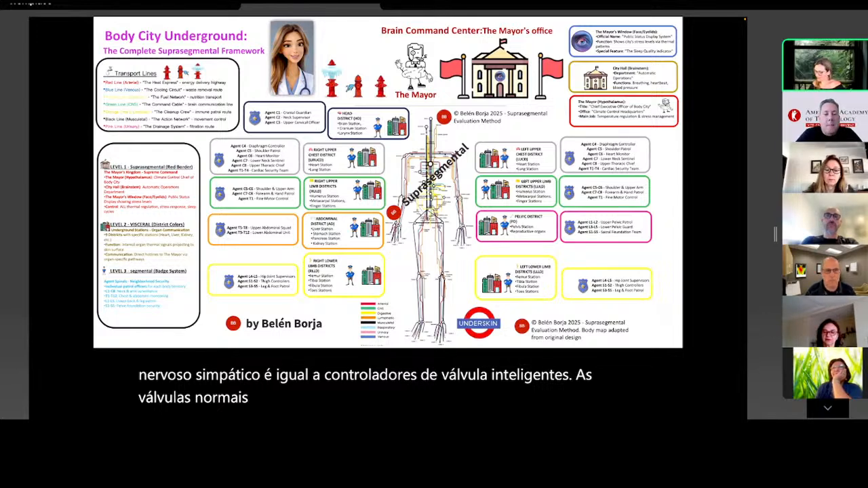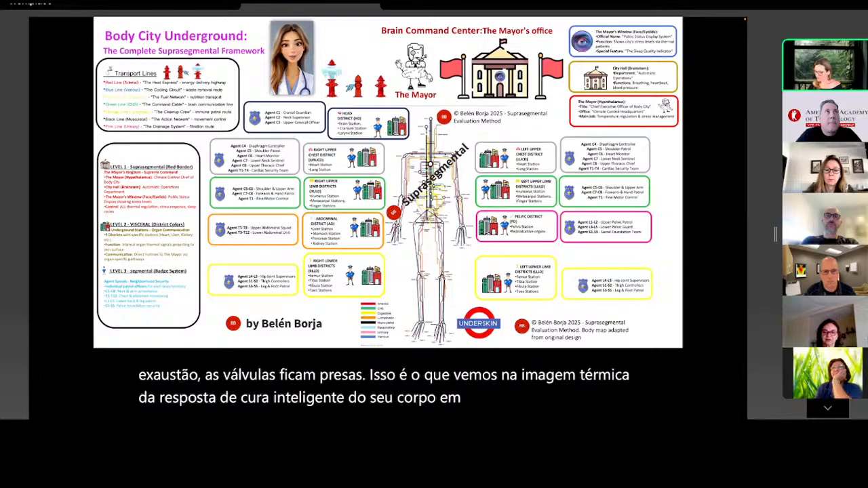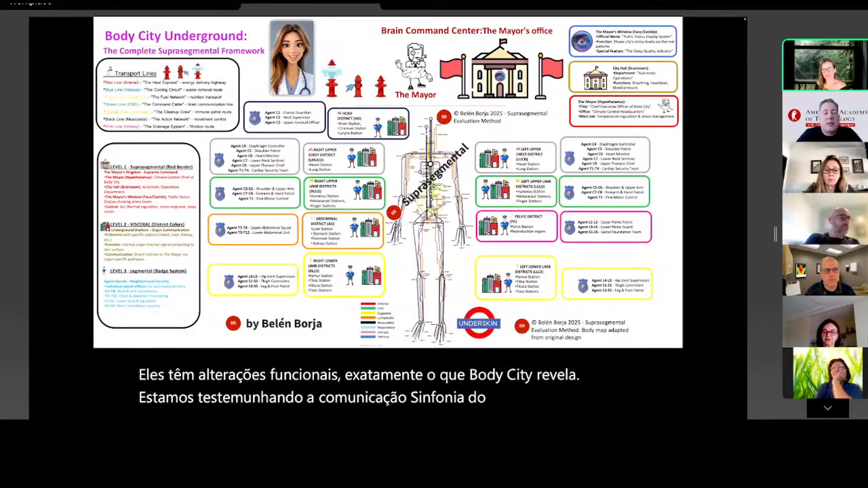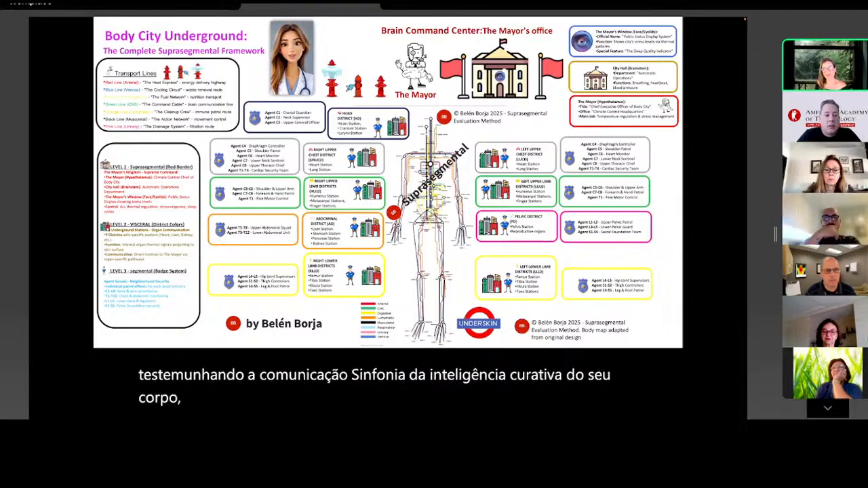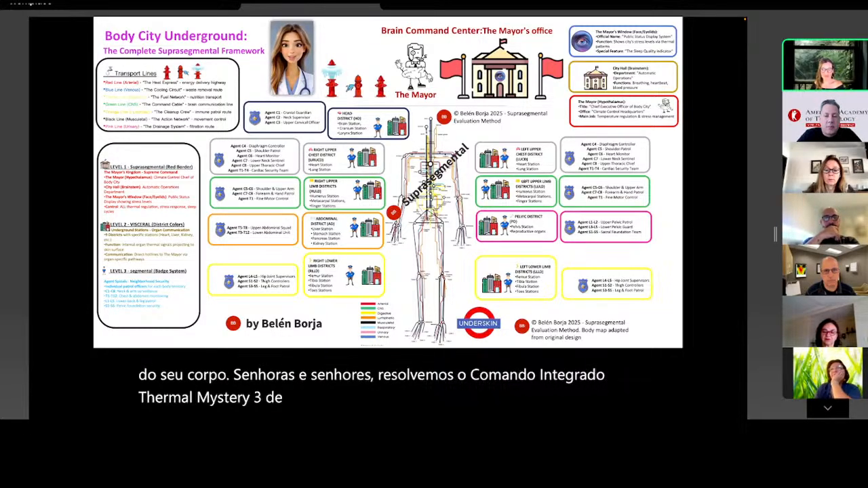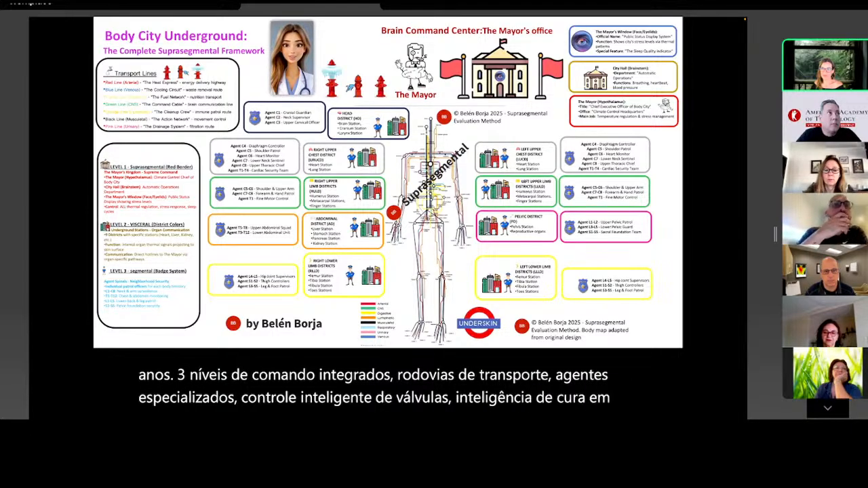Traditional imaging shows structural problems, but 80% of chronic pain has no surgical lesion. They have functional alterations, exactly what Body City reveals. We're witnessing the communication symphony of your body's healing intelligence. Ladies and gentlemen, we've solved the 130-year thermal mystery. 3 integrated command levels, transport highway, specialized agents, smart valve control, real-time healing intelligence. Your body is a smart city with mayors, underground networks, and patrol officers working in perfect thermal harmony.